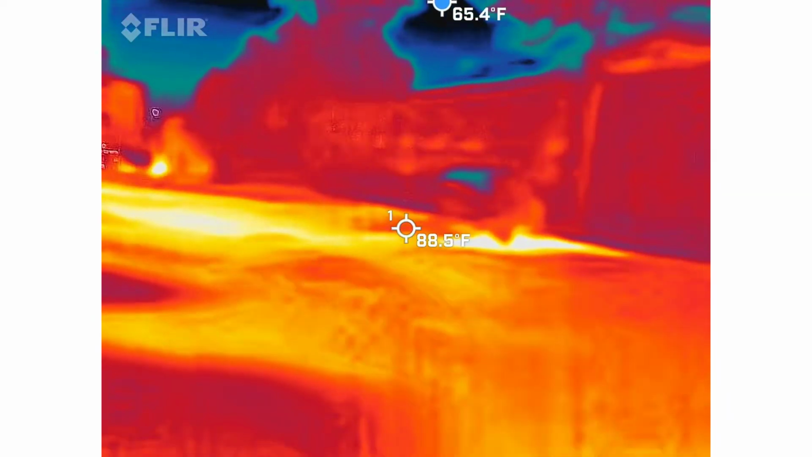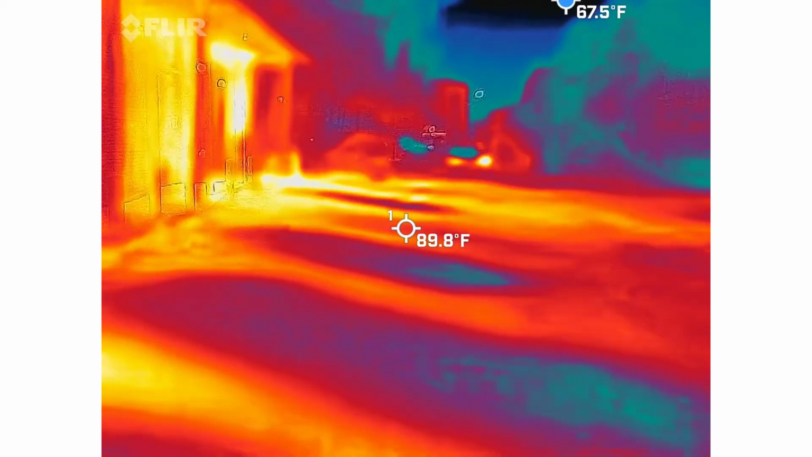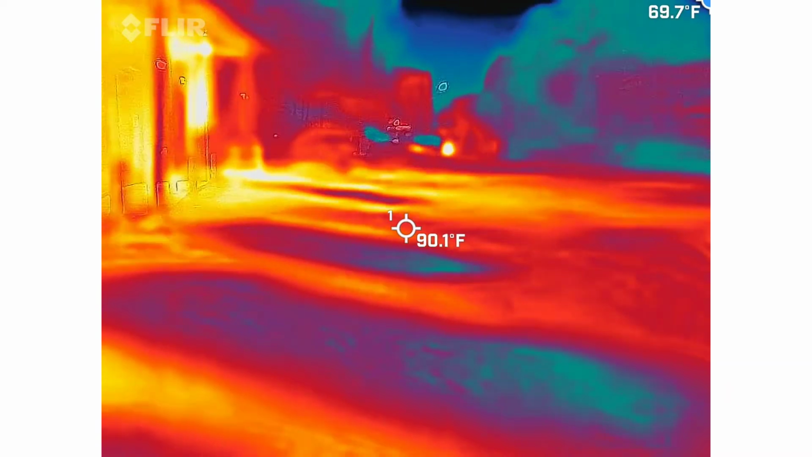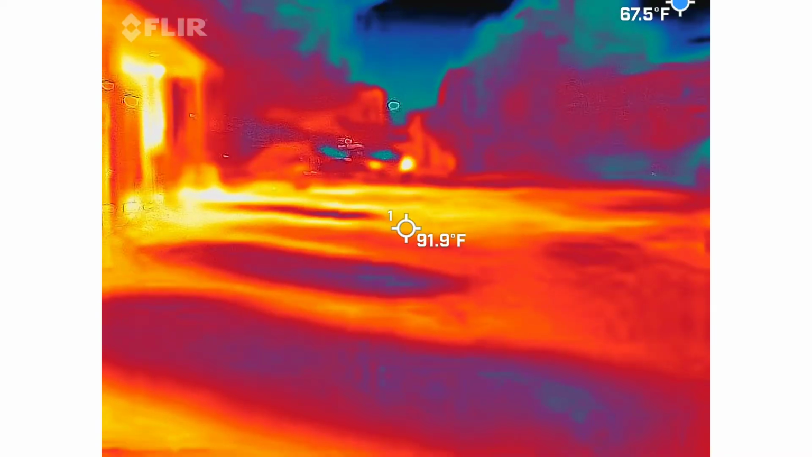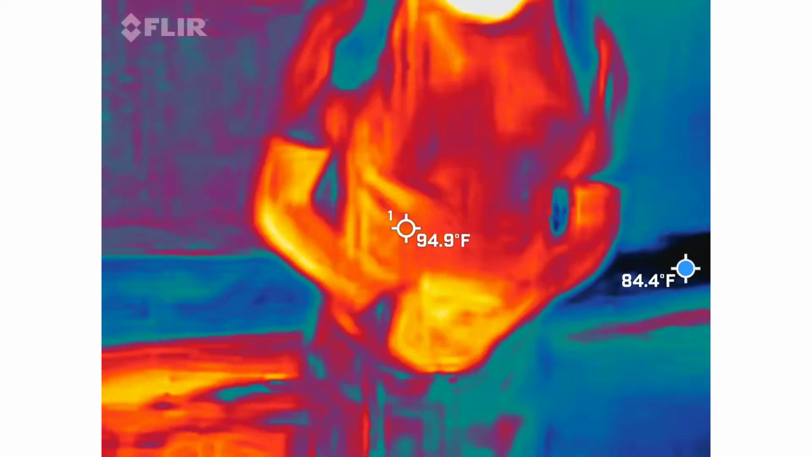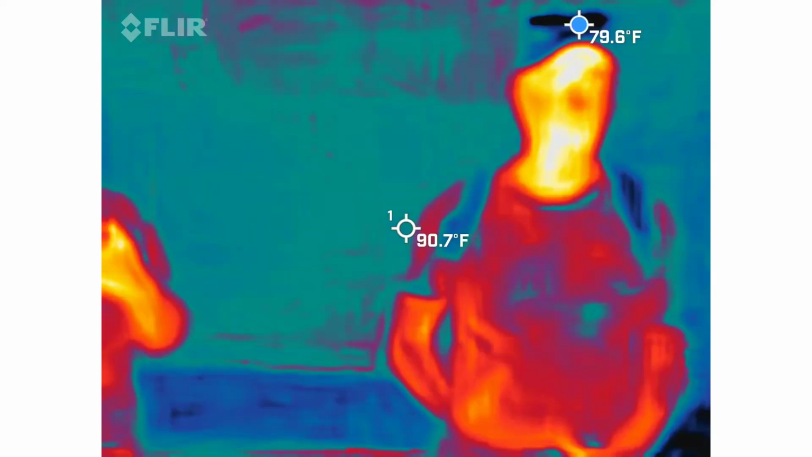Yeah. All right, so let's talk about your camera. So your camera, you're going to do your best to try to do two things. It's going to be sometimes difficult and near impossible in some areas, but you're going to try to keep somebody in view, preferably one of us in view, because our skin color, we're going to be the warmest thing out here. So we want that array of color. So if I jump out of view, that wall will actually turn red. Kind of see how the wall turned red?